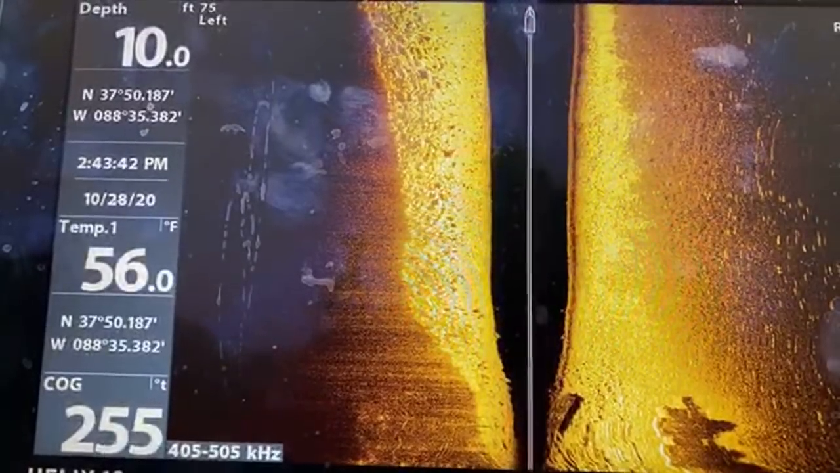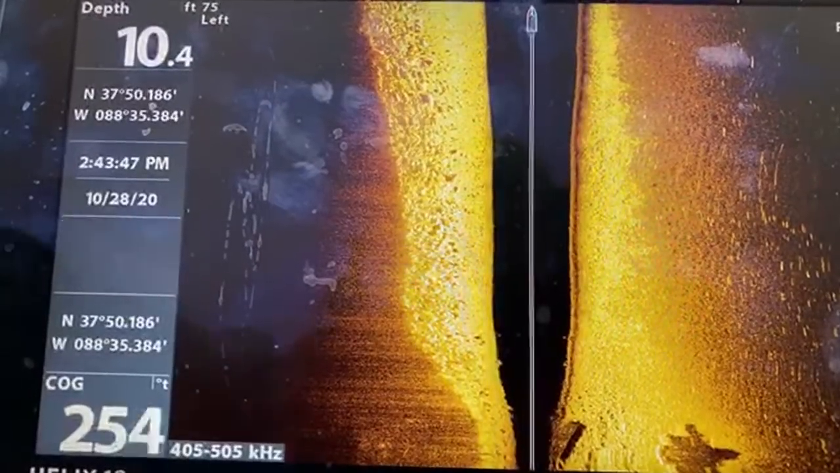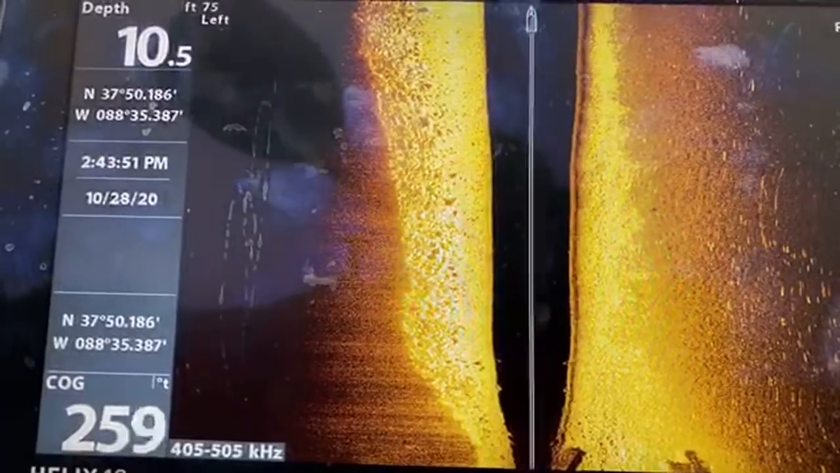stream. Check the accessory test screen in the system menu. Built-in temp transducer will show temperature. You'll want it to show as connected.